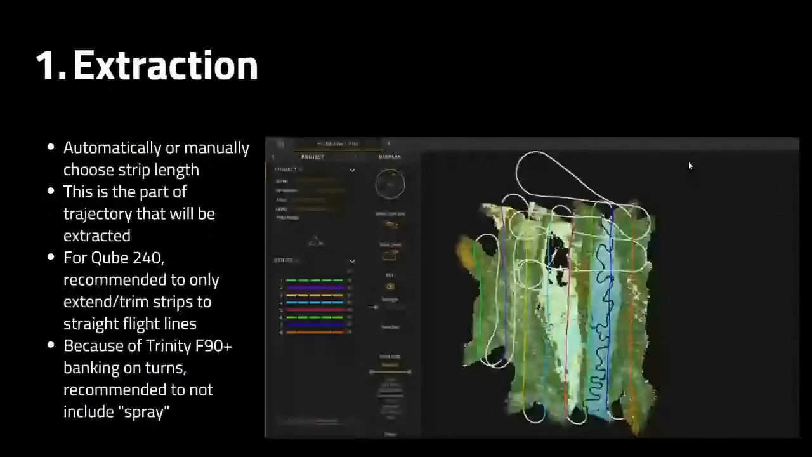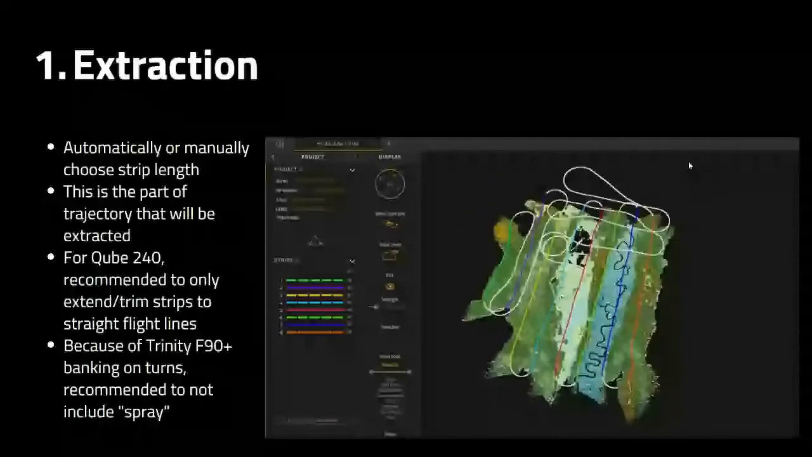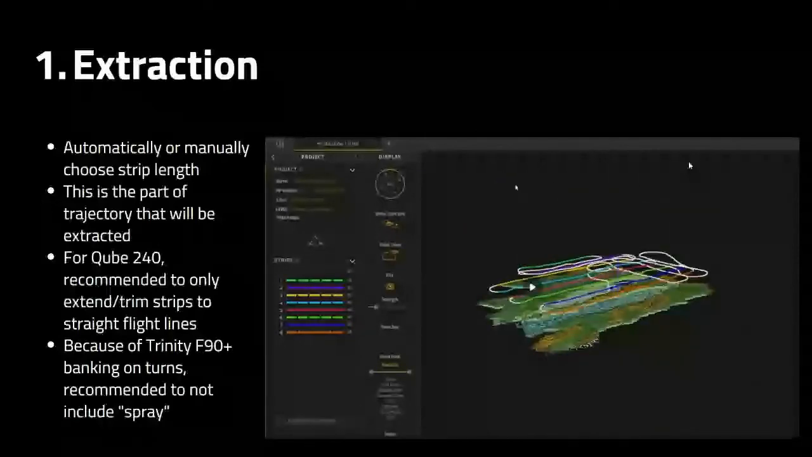Now, because the Trinity F90 Plus does bank on the turns and it's a fixed wing system, we really recommend to not include the turns on the lines and just include the straight lines to make sure our data is nice and linear.